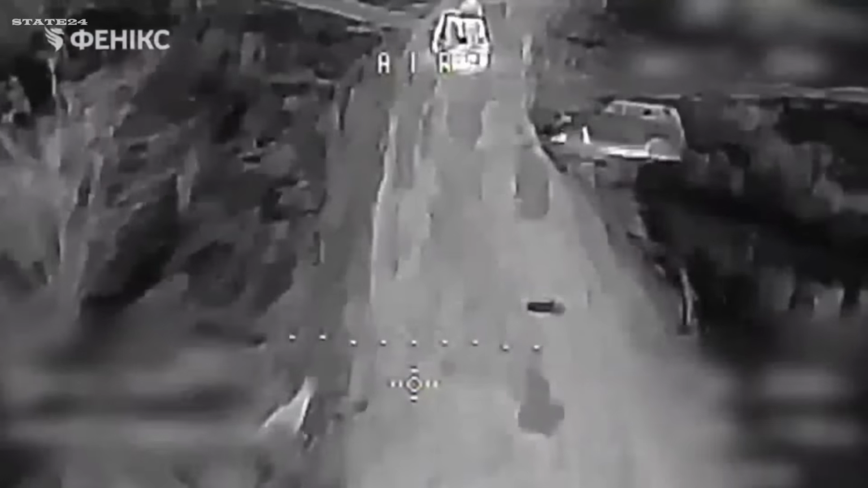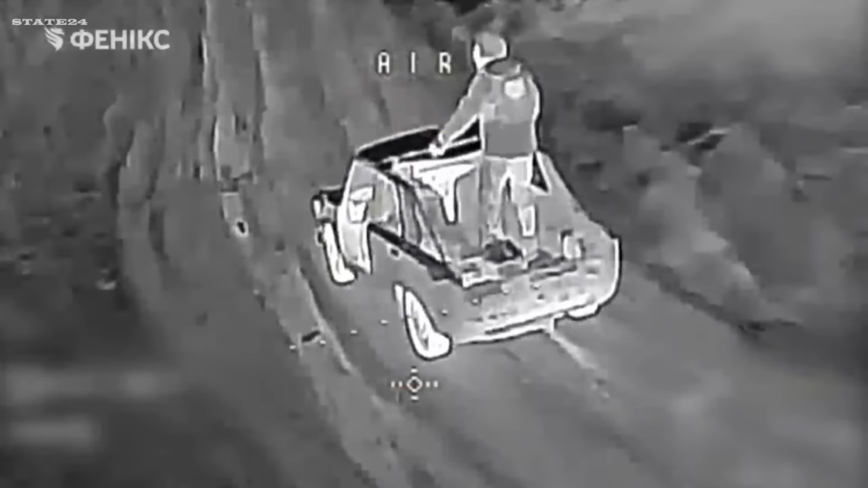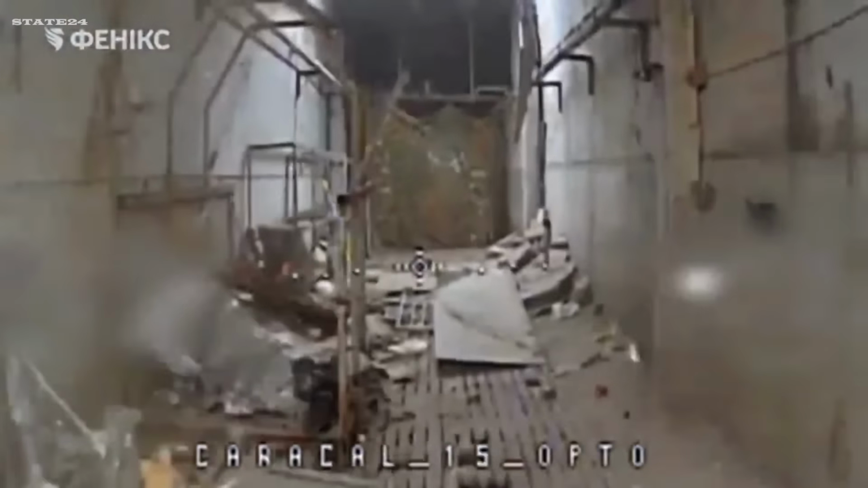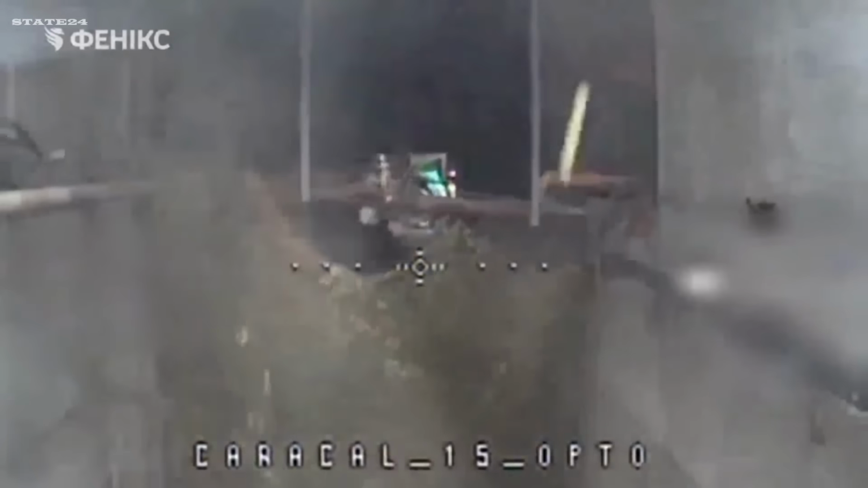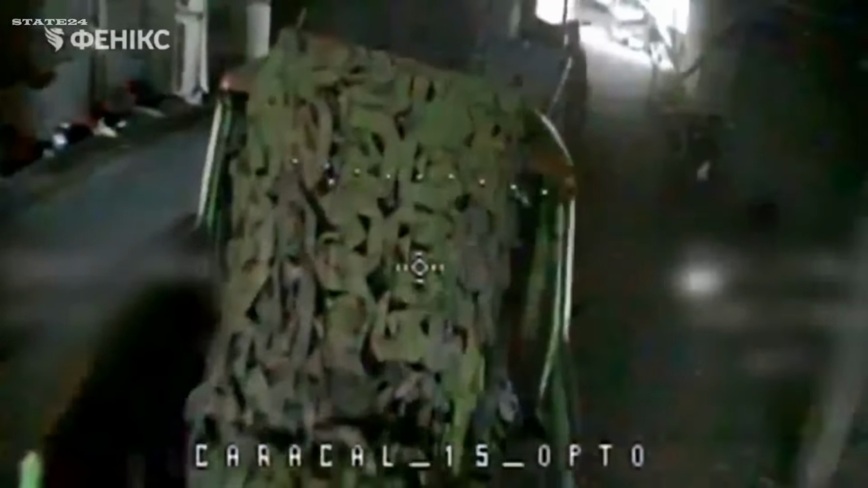Ukraine's border guard Phoenix unit. And what you're watching is where this war has arrived in 2026. FPV drones have become the defining weapon of this front. Not tanks, not artillery, drones. Soldiers in open terrain. Armored vehicles repositioning. Rocket systems being prepared. Supply vehicles moving between positions. All of it visible. All of it targetable.